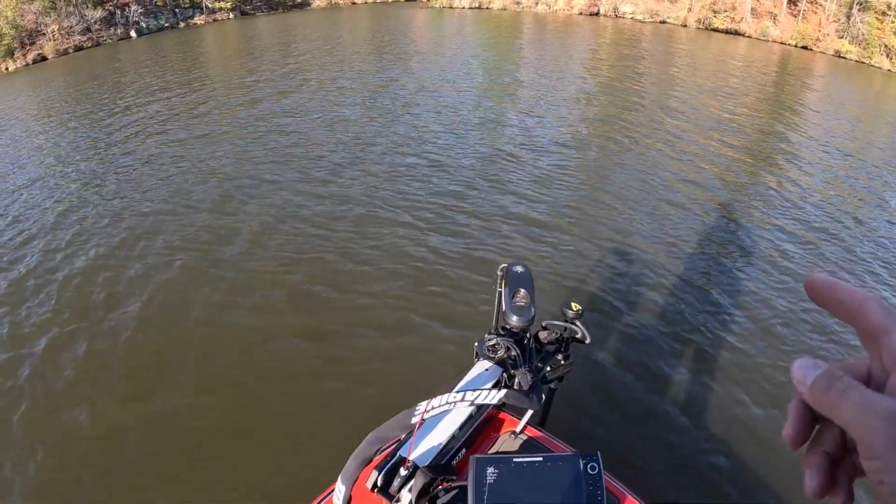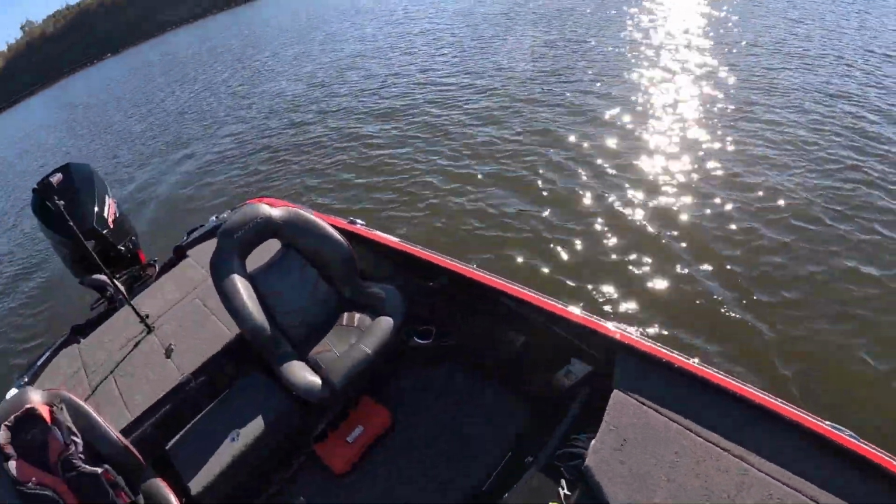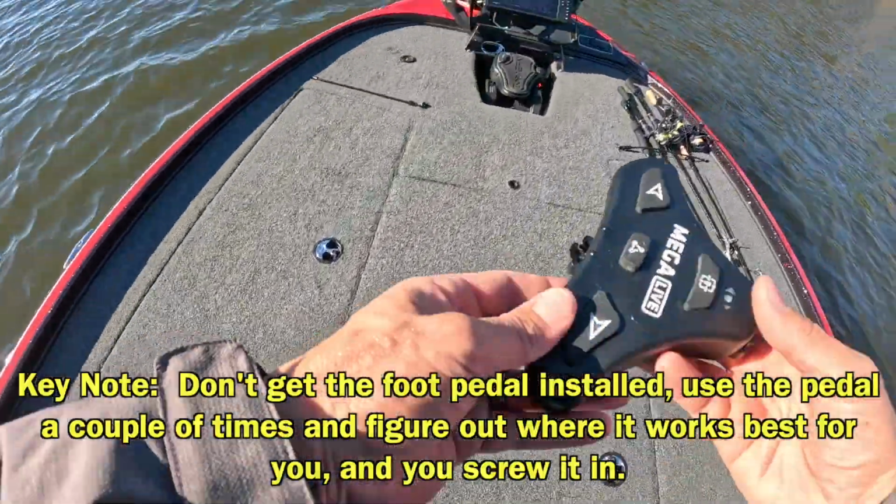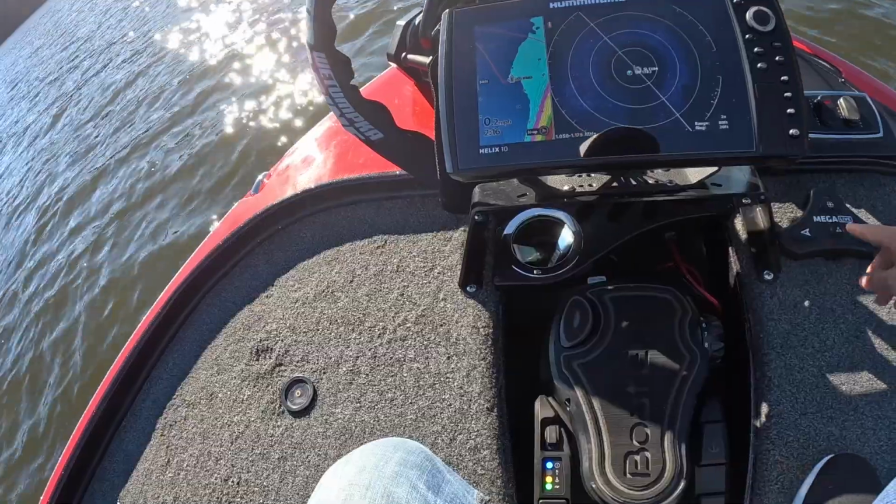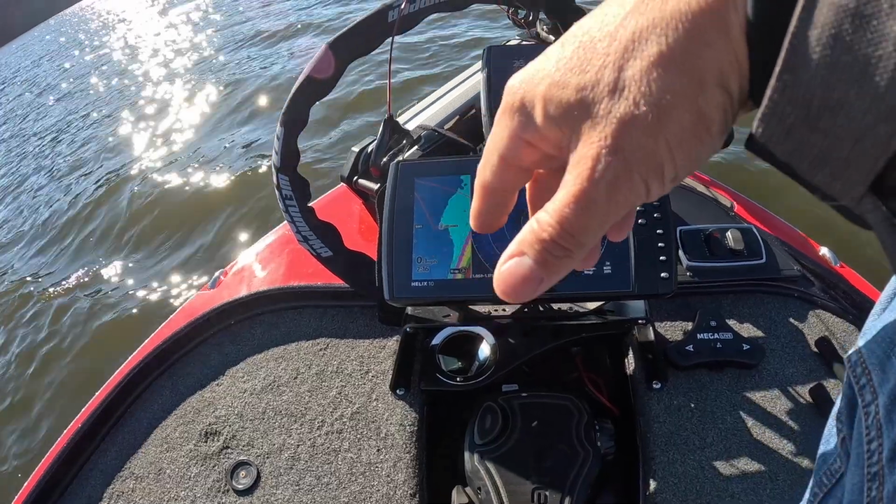I'm more so worried about the target lock. We got to get the foot pedal out. Let's see. There it is.